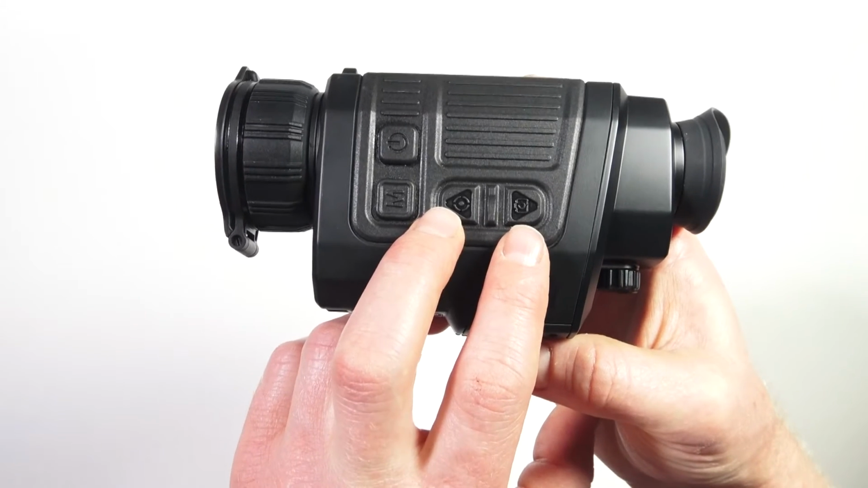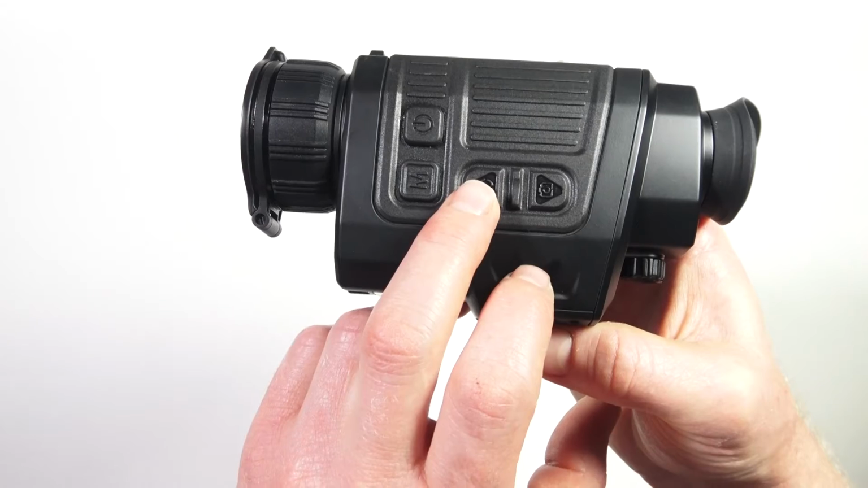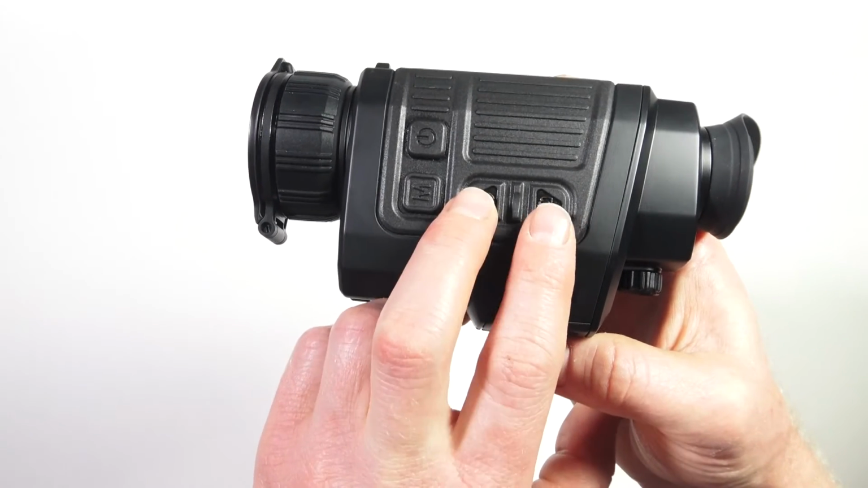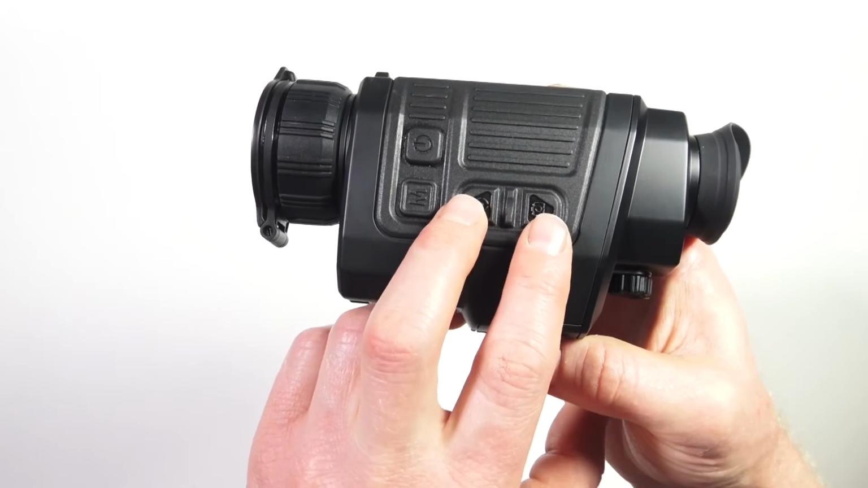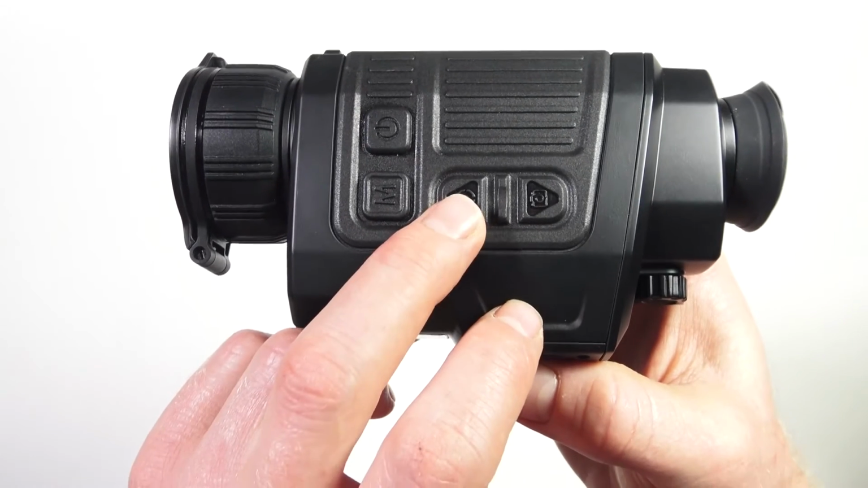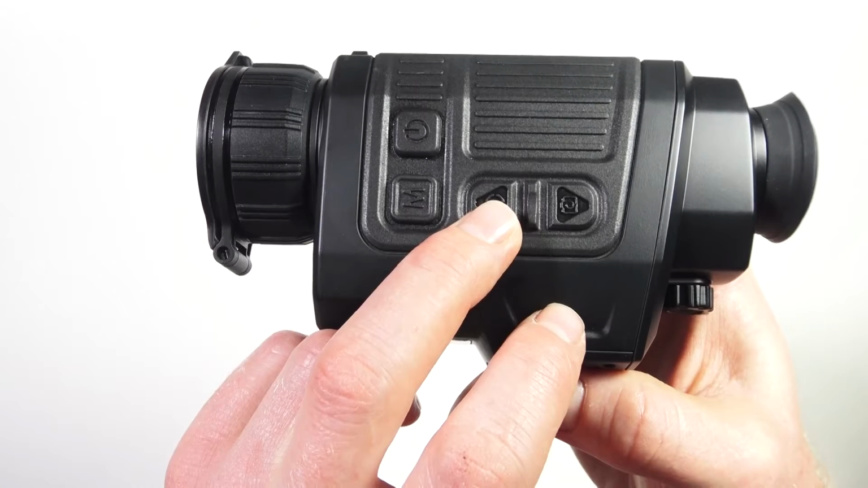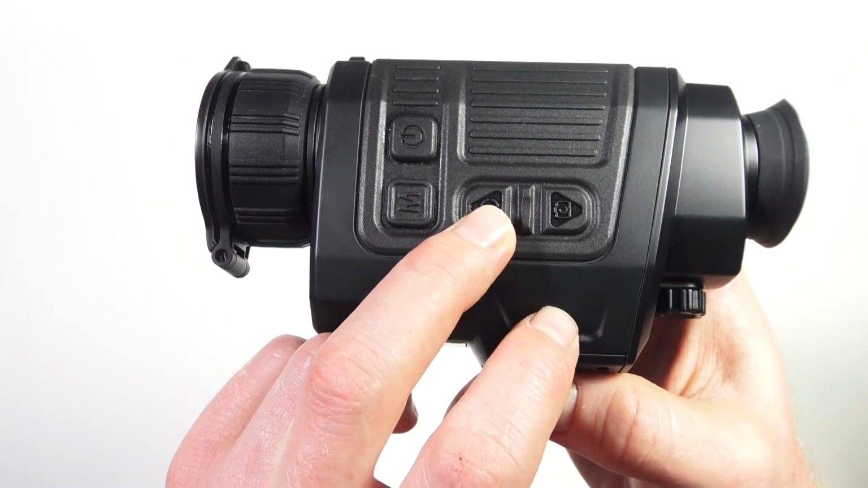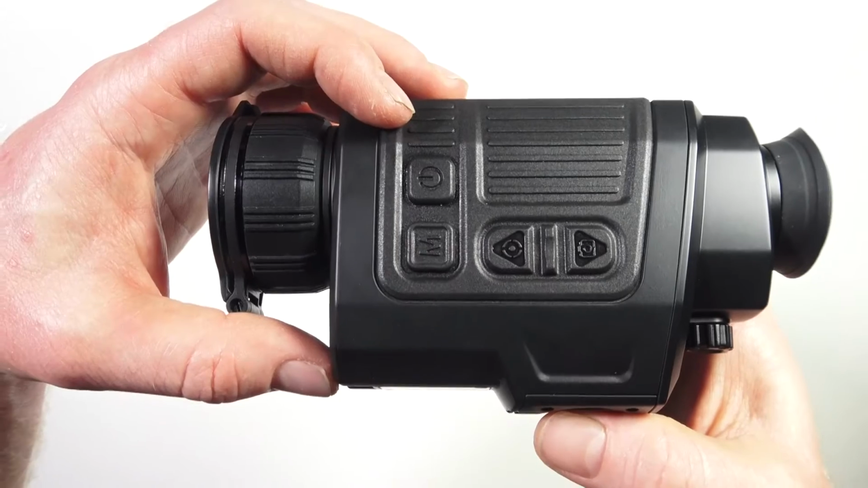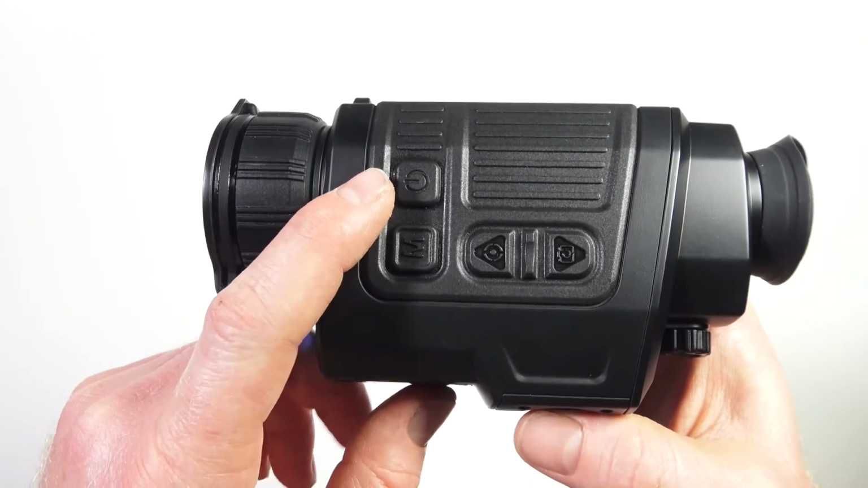Whenever you enter a menu that requires you to move something around, you'll use your rangefinder button and your capture button to do those movements. So these are essentially arrow buttons up and down. Now to activate the rangefinder, it's a single press on the rangefinder button. And then if you press and hold it, you can change rangefinding modes from continuous to single. To turn the rangefinder off, a single press on the power button will turn it off.